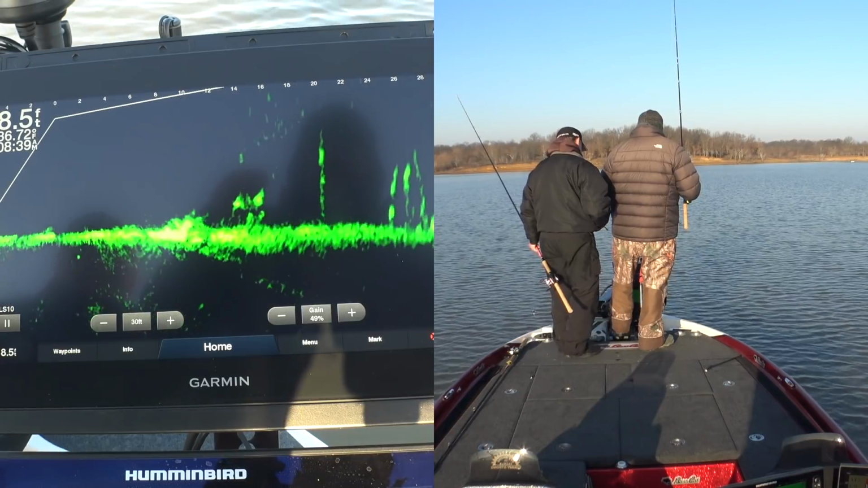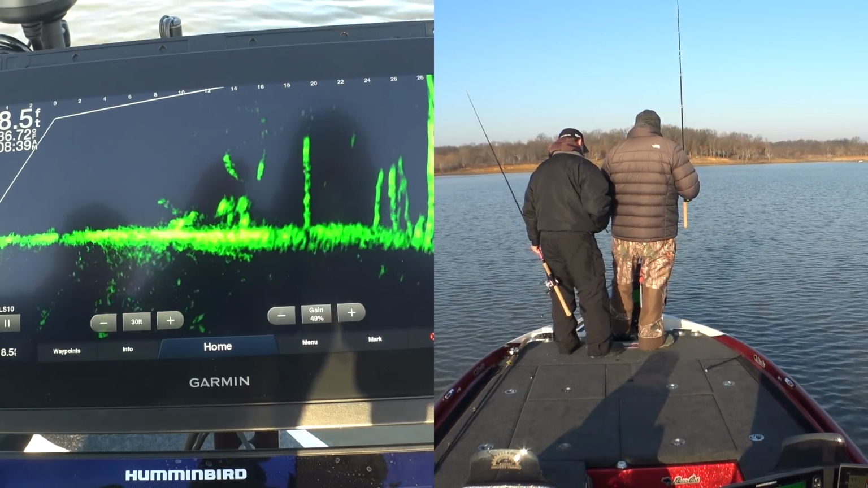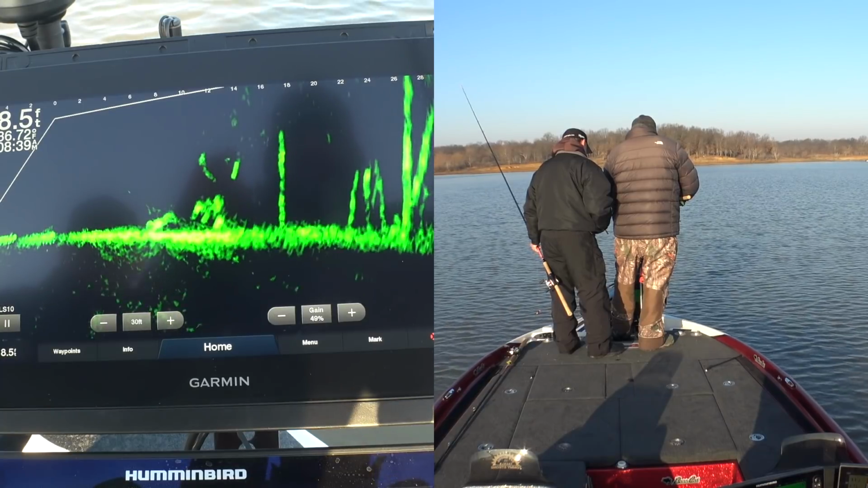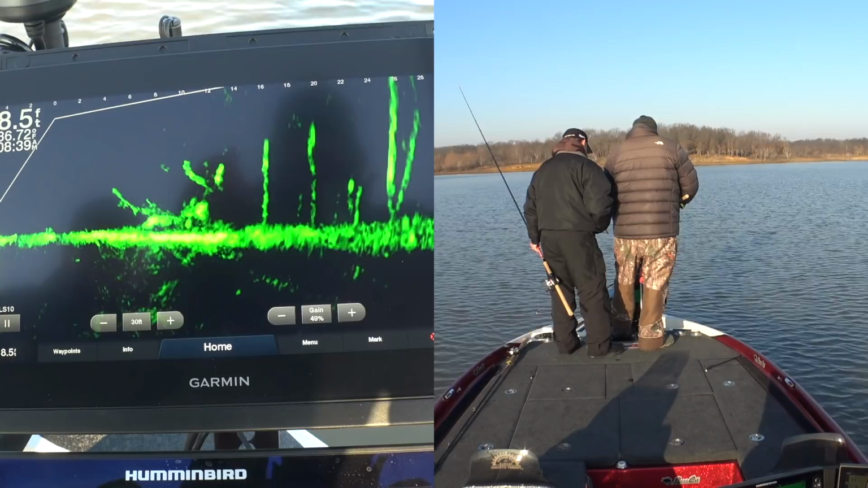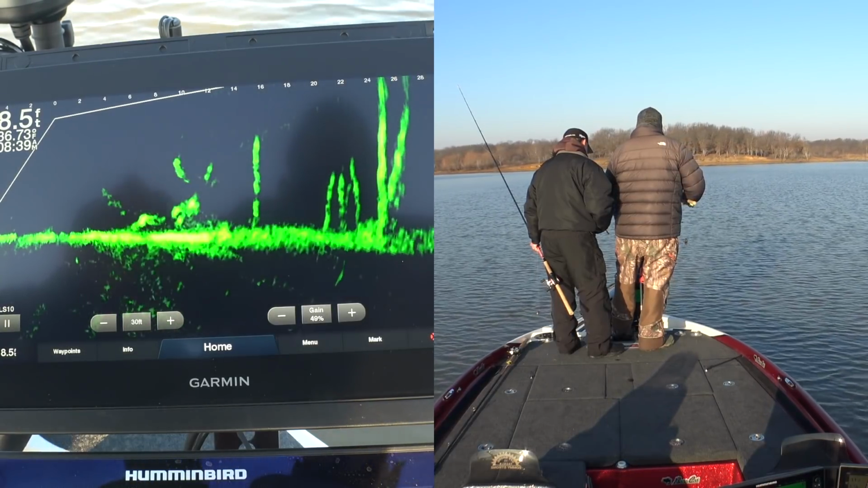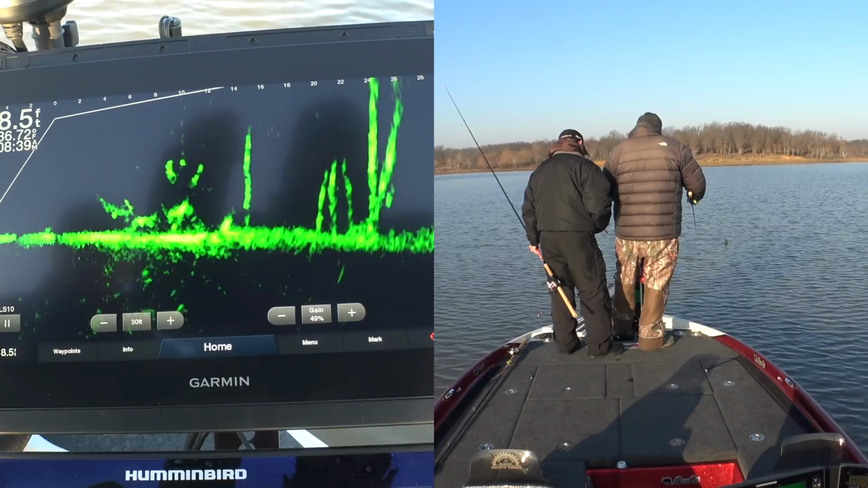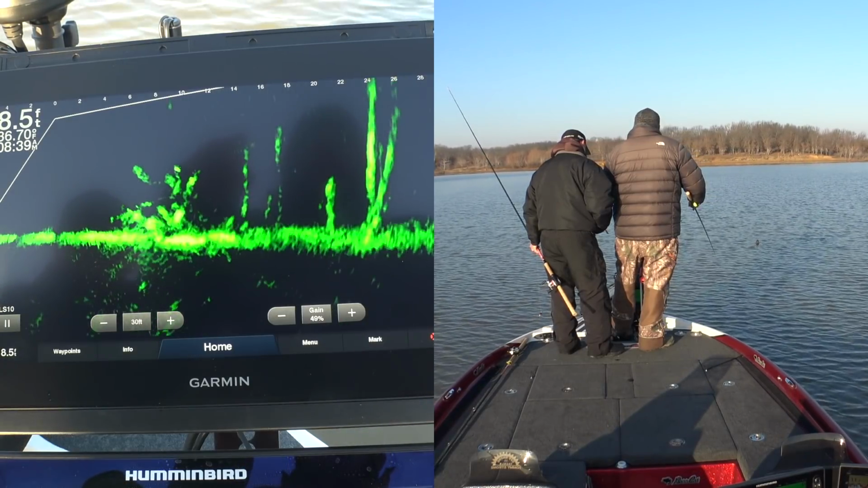That's what I like about this green screen. It seems to, and the settings that I have it on, we can really see this bait really good. Yeah, very good. Fish are showing up good. They're glowing good. Let's see, we're in the middle of some nasty stuff right here. Trying to drop it right on the nose. We're going to hold it.